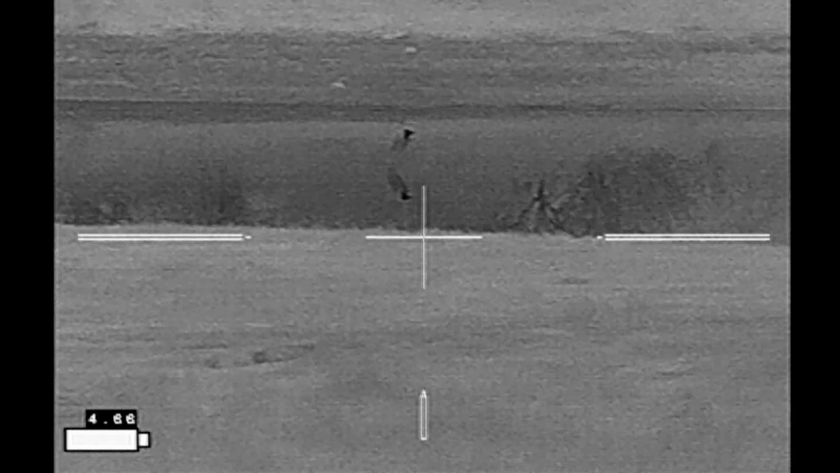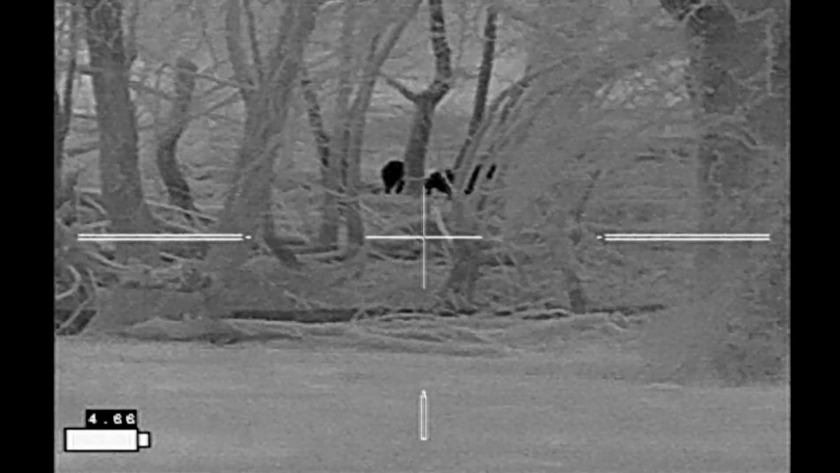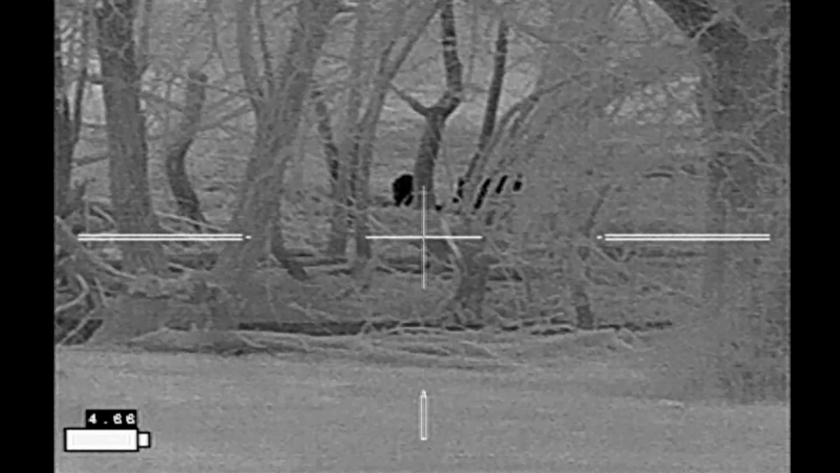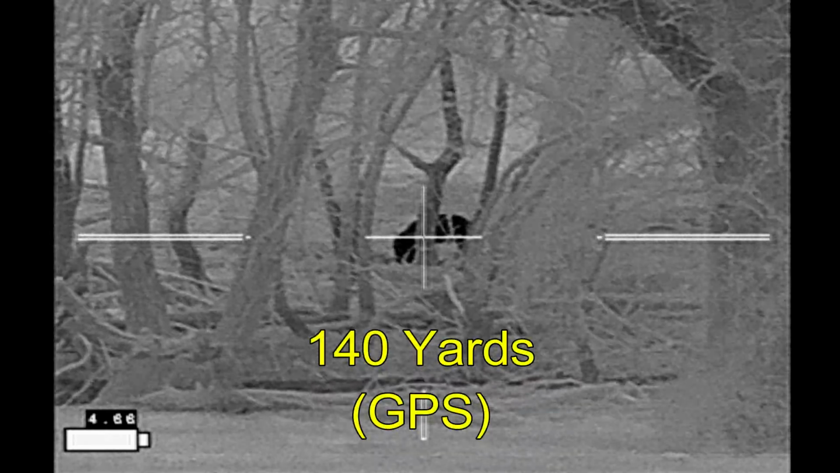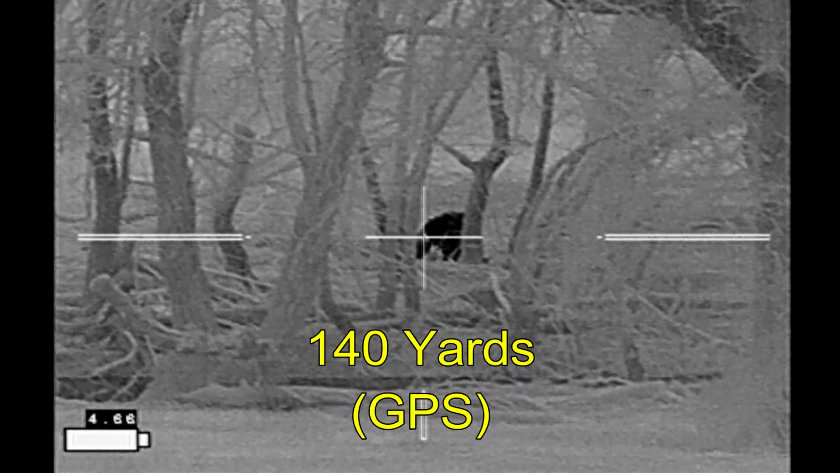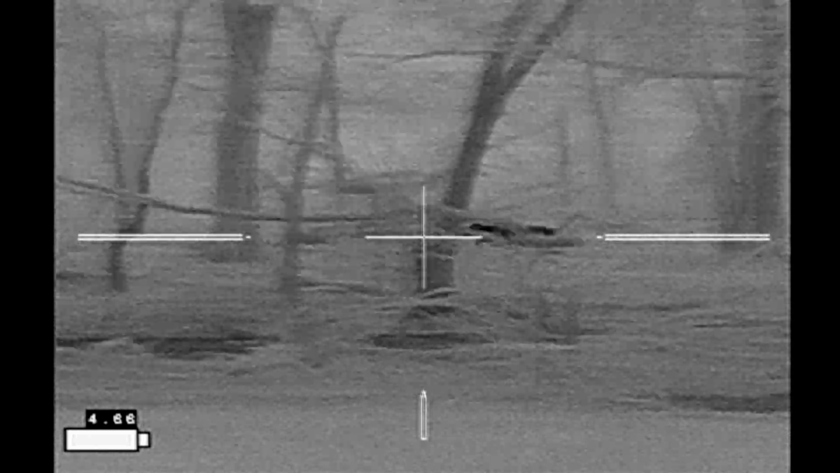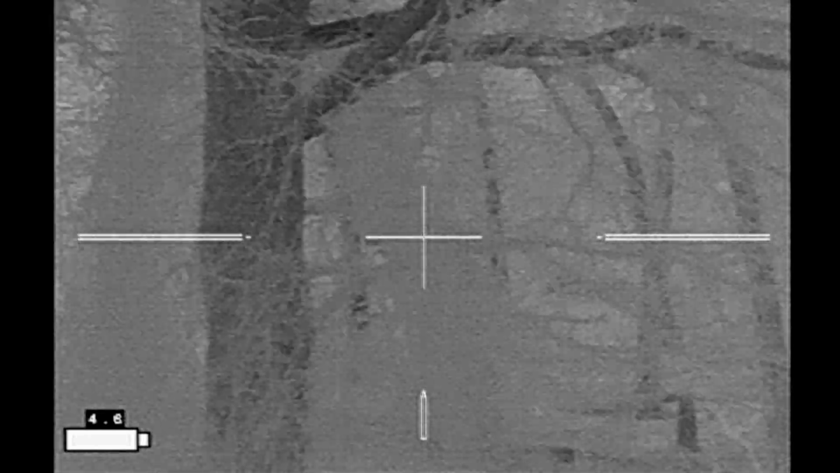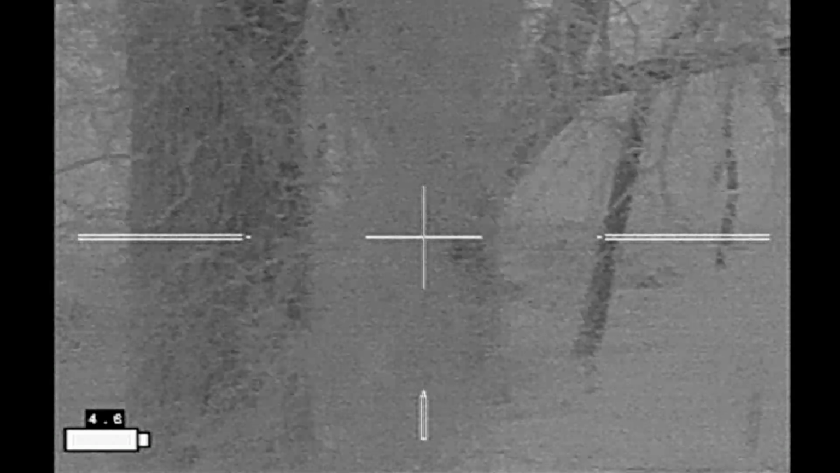I don't have any livestock in the area. I've got the one egret out there in the water, waiting for a good opportunity. And the hog on the right moves to the left. I shoot it, it takes off. That shot fails to connect, and I lose that hog in the heavy brush.